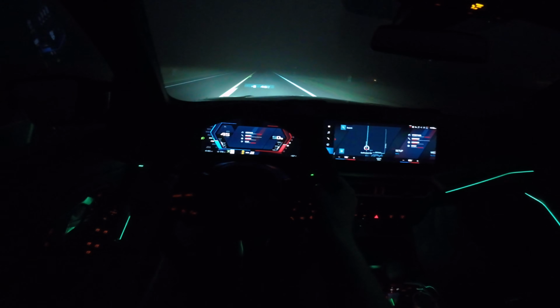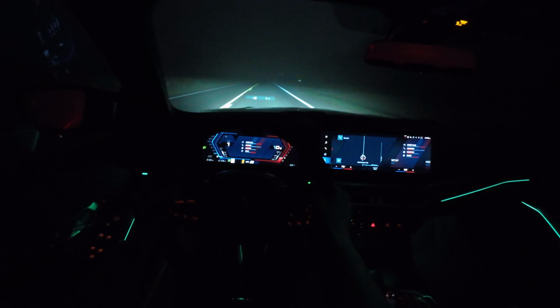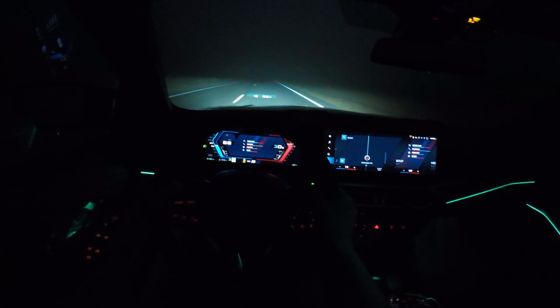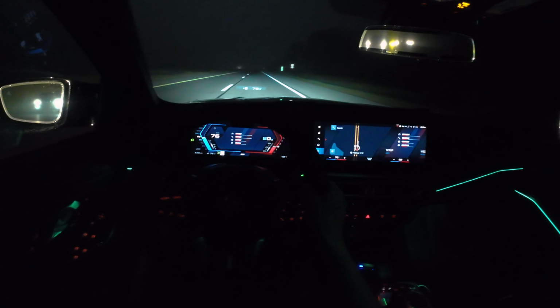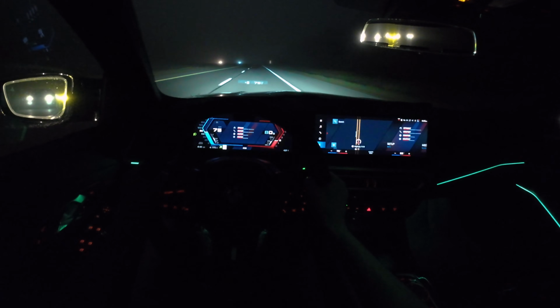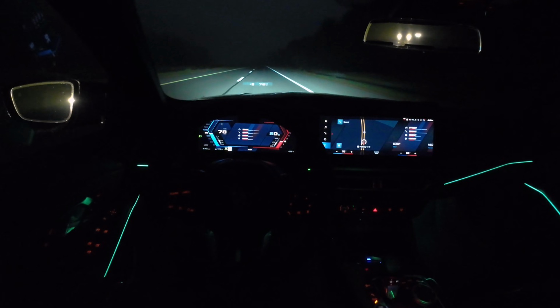Got to try a launch control. God, I love these brakes. Brutal. Absolutely brutal. And it's amazing how quiet this thing gets. It settles down just beautifully. You can even turn off the active exhaust and it gets ultra quiet.